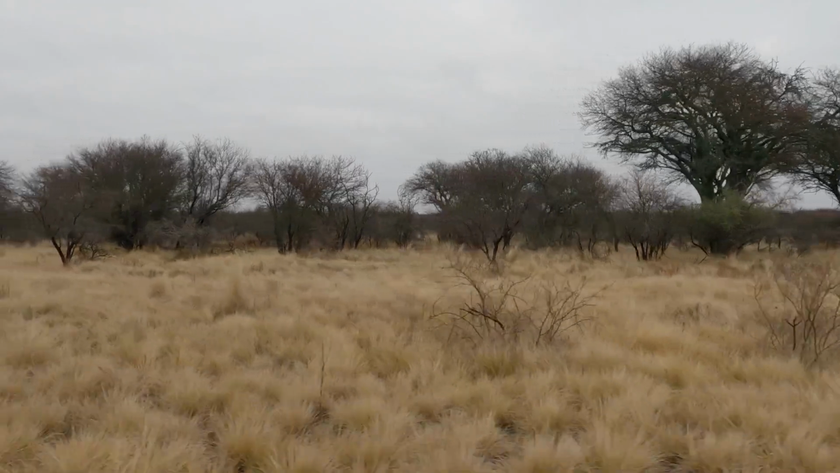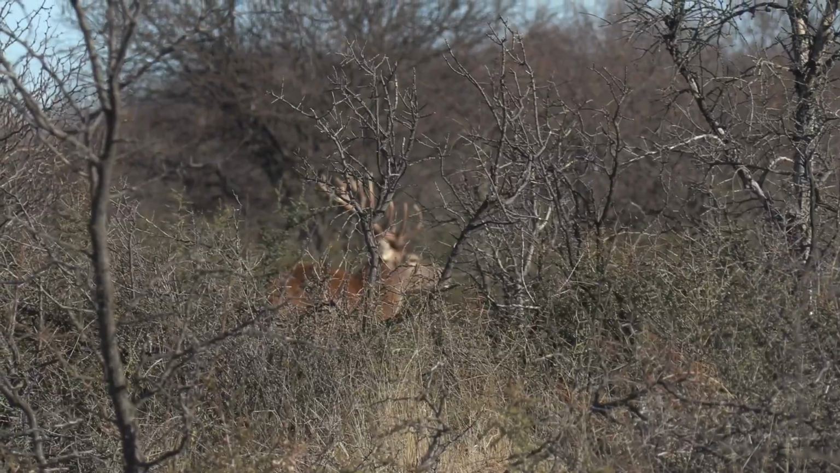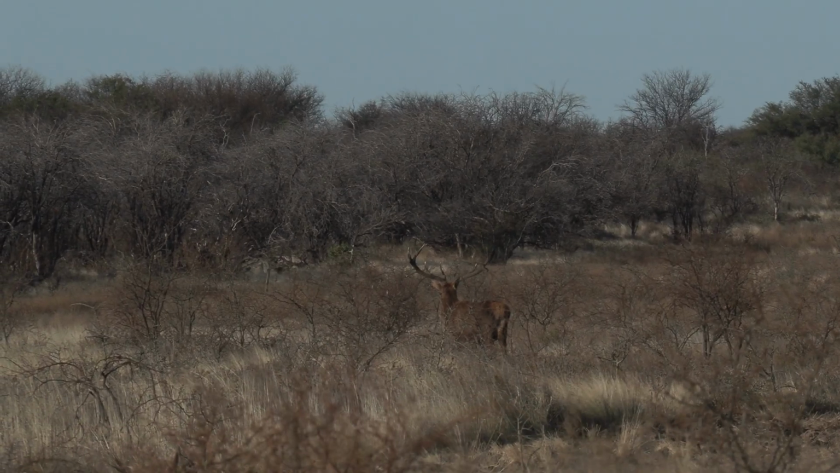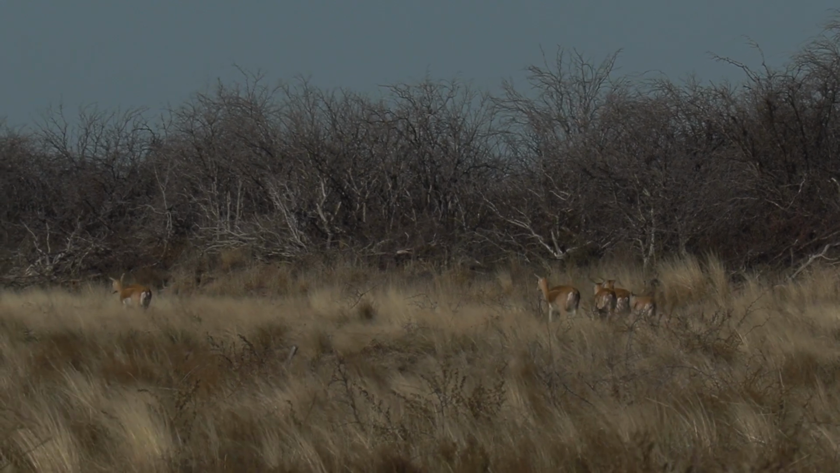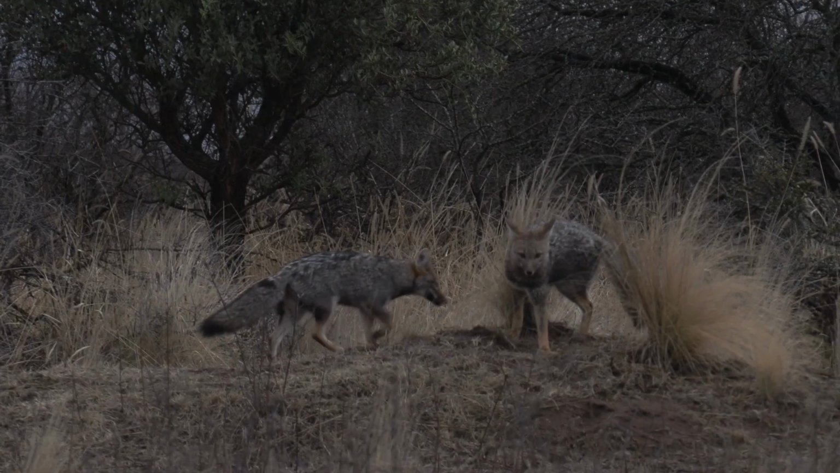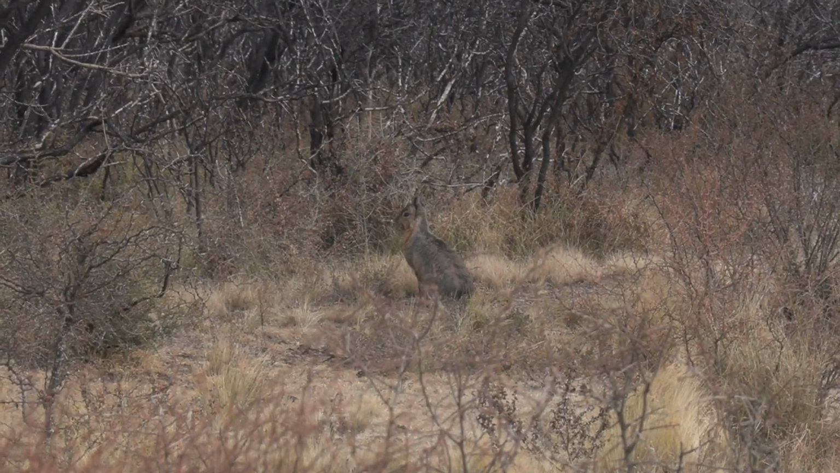It's really good because wildlife has a lot of places to hide and stay away from civilization. And over the years, you've managed to have lots of fairly open areas to encourage the wildlife. So it's not all thick bush, it's actually quite big open areas where you actually see the wildlife. Yes. His efforts maintain its extraordinary biodiversity.